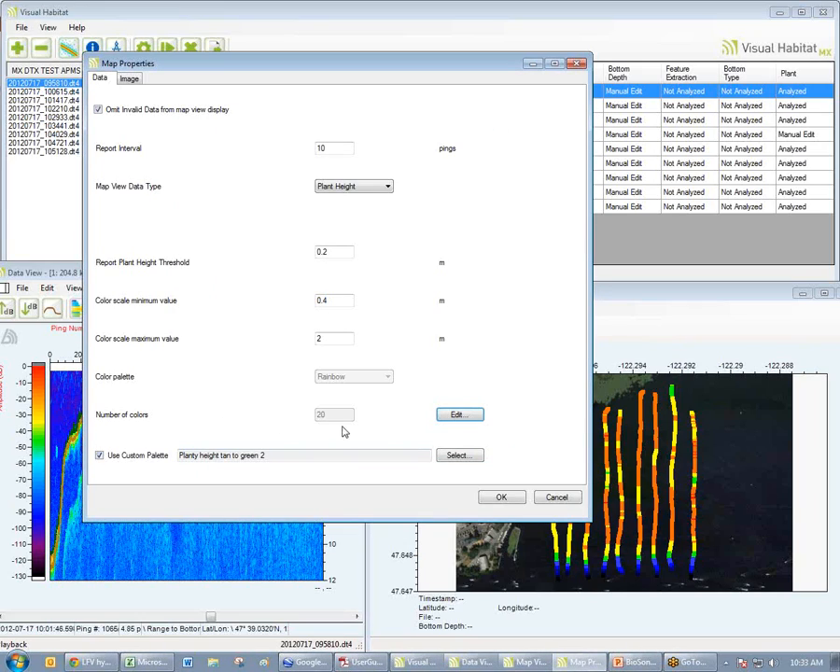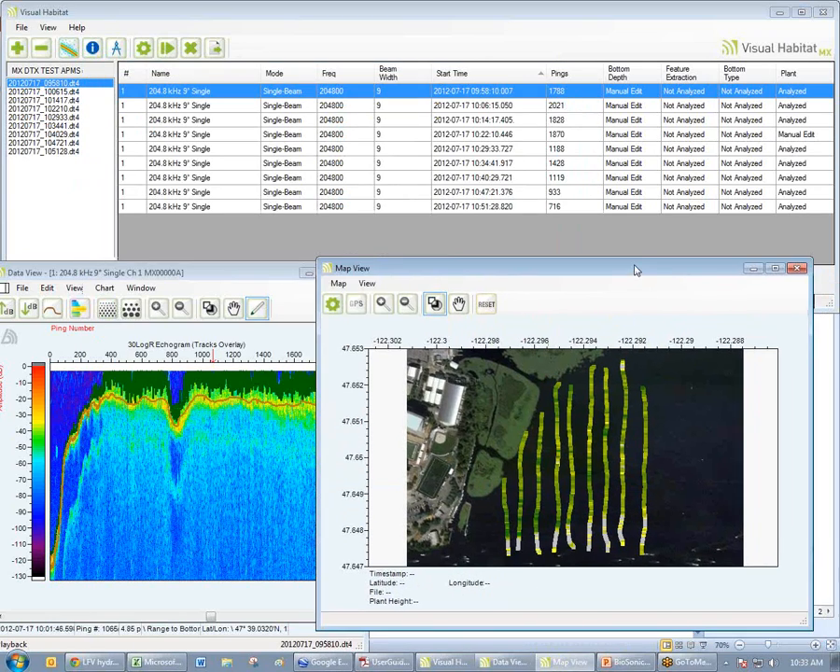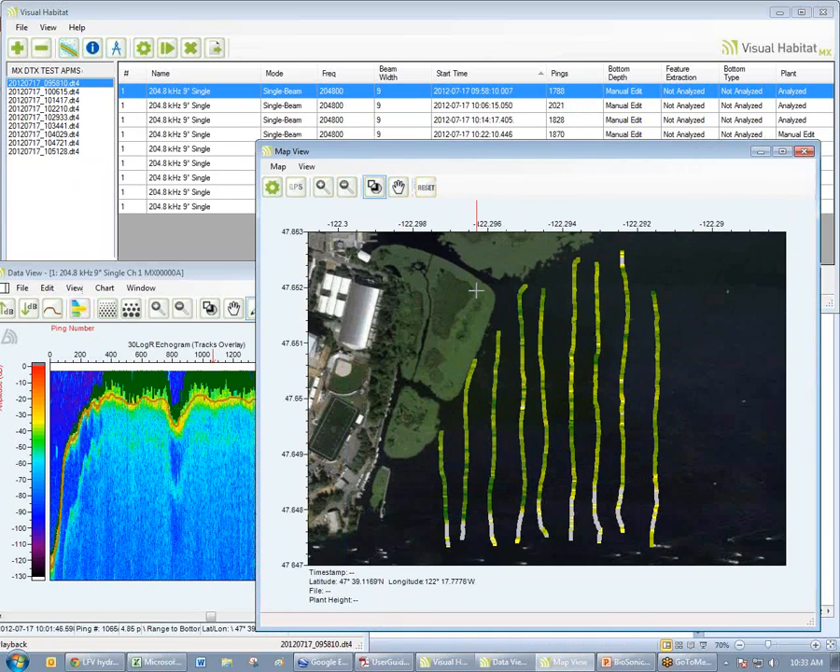Okay? So let's look at this plant height layer in the map view. There it is. Let's make it a little larger. Reset. So this tells a story, right? You can see the gray, no plants, or very short plants, and that is the channel.